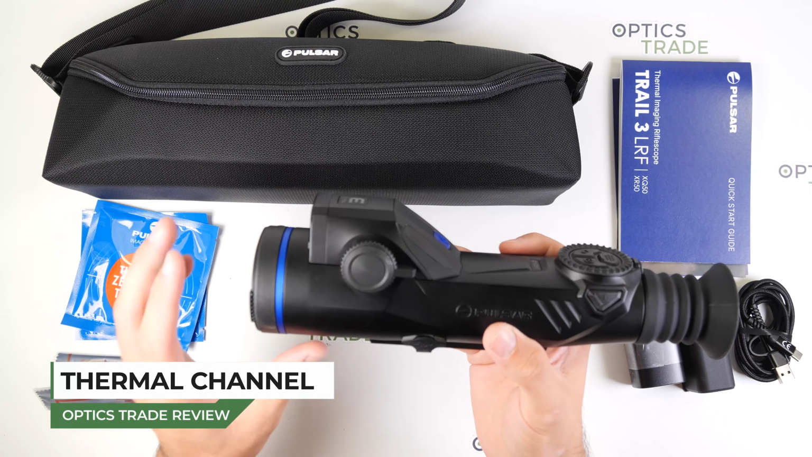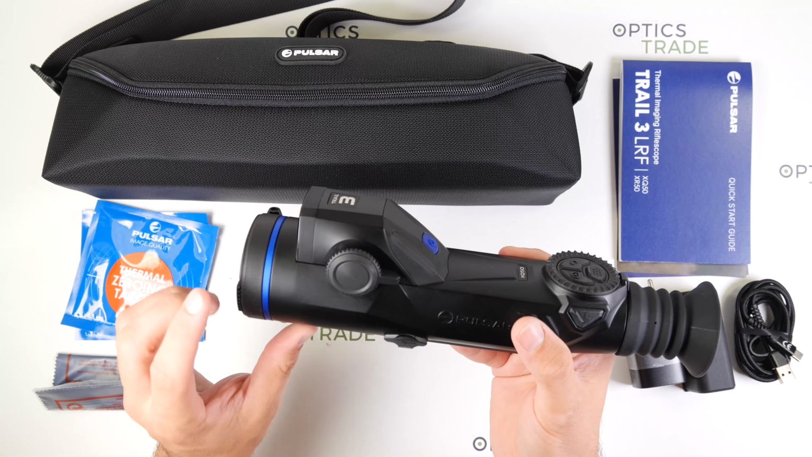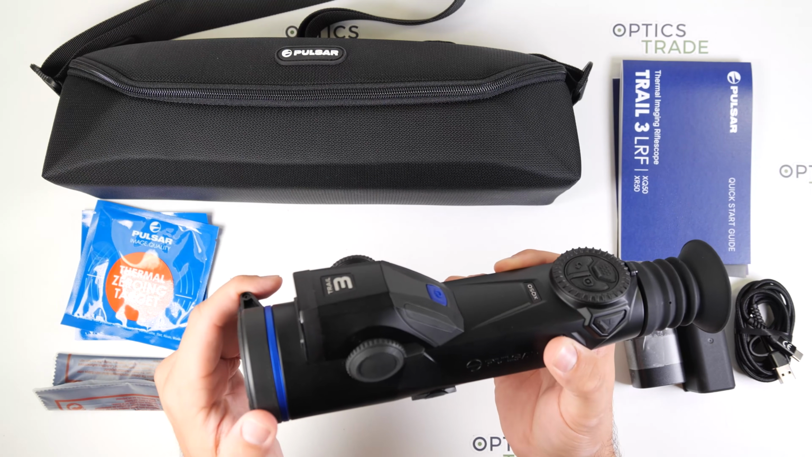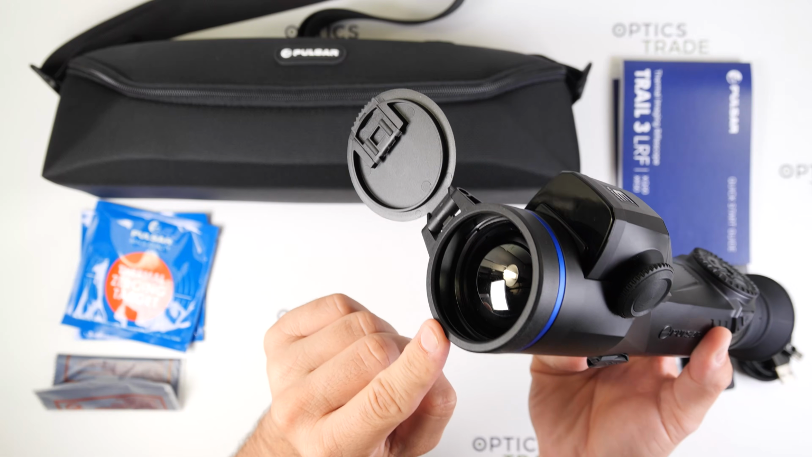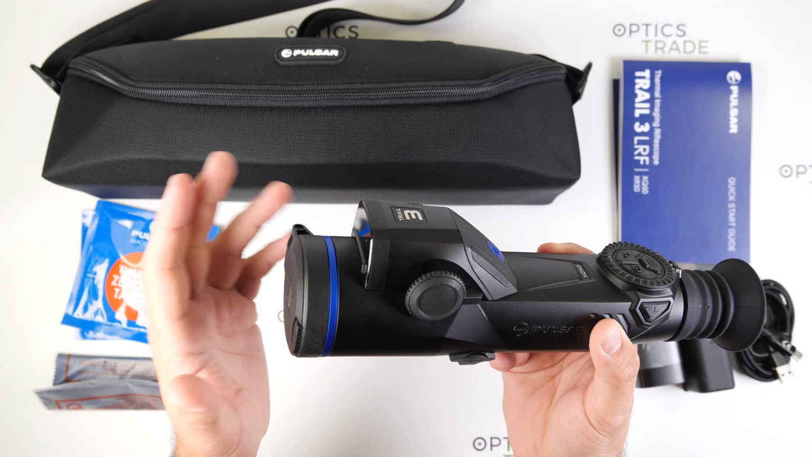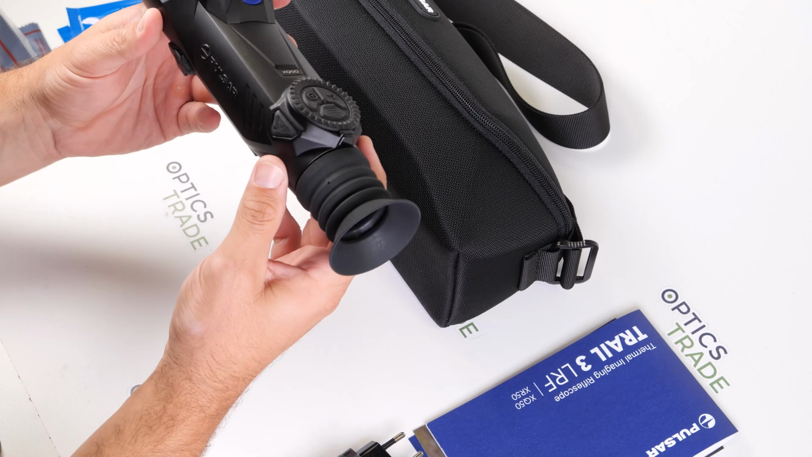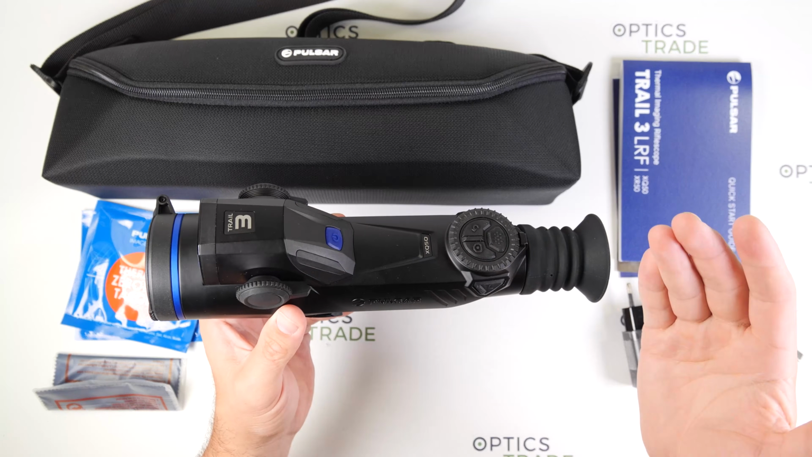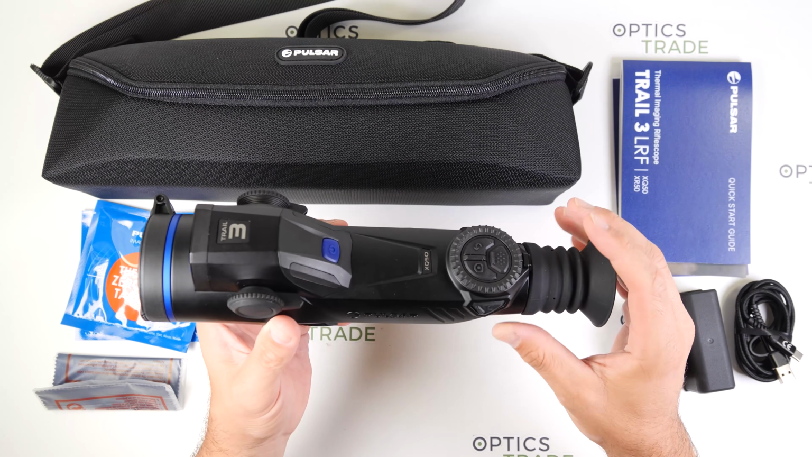thermal channel. Both Trail models are equipped with a European-made uncooled thermal sensor and a 50mm f1.0 germanium objective lens, which helps to deliver a bright, detailed thermal image and impressive detection capabilities at longer distances.